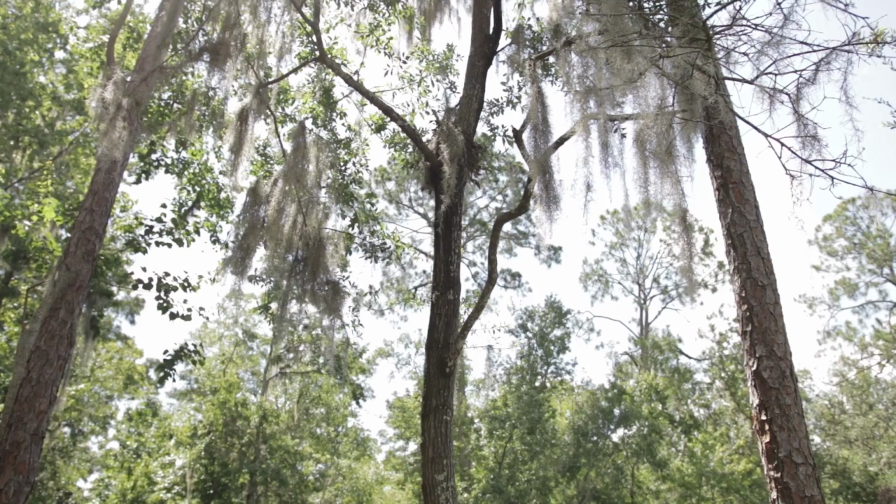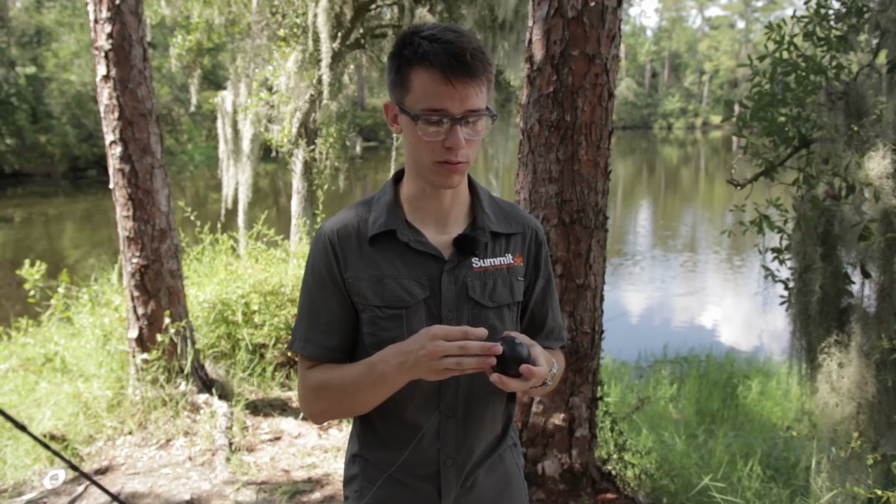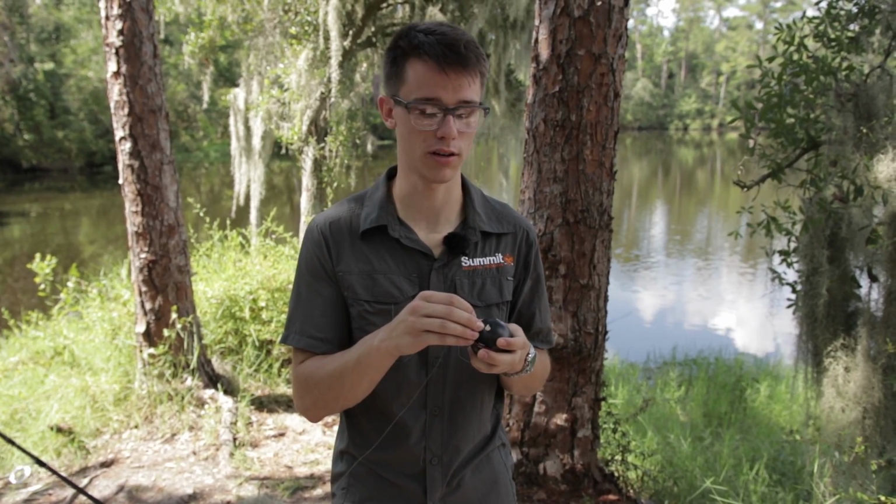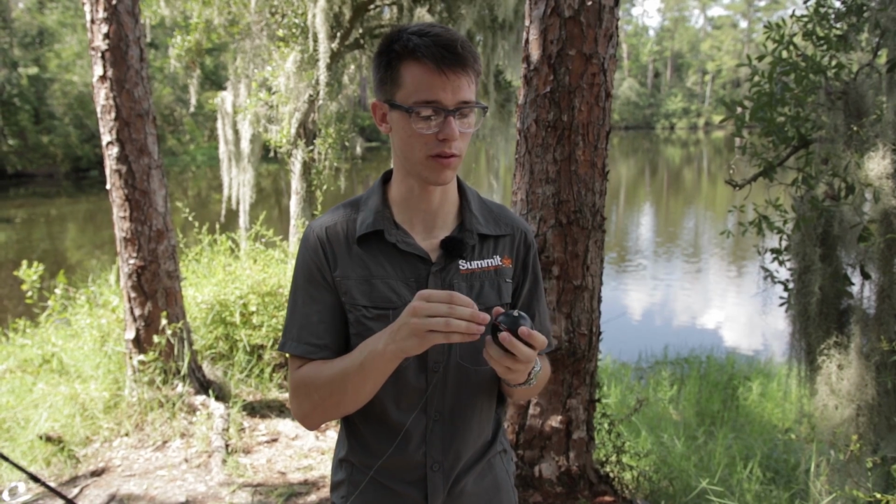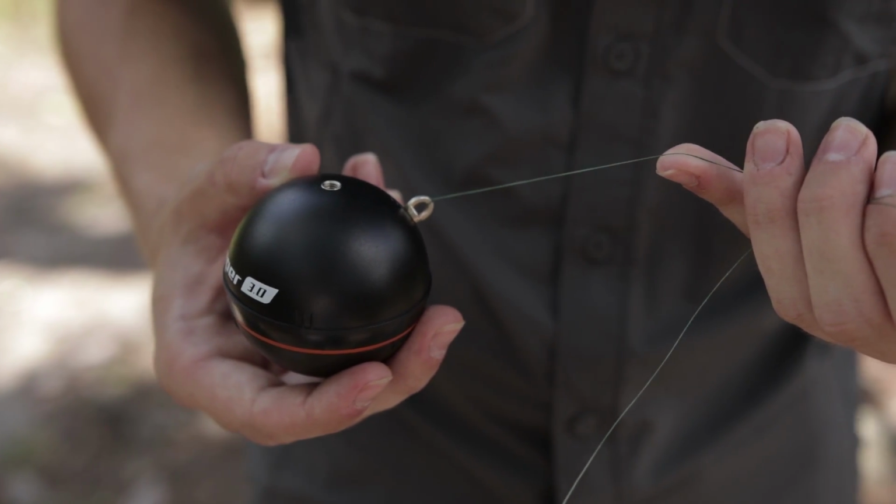Now I'm going to tie up the Deeper 3.0, which also connects using Bluetooth. And what we're going to do is tie it in using the middle notch here. The top one is for boats, the bottom one is for rivers, but when you're casting from the bank, you want to use the middle one. And we're just going to tie it on with a simple polymer knot.